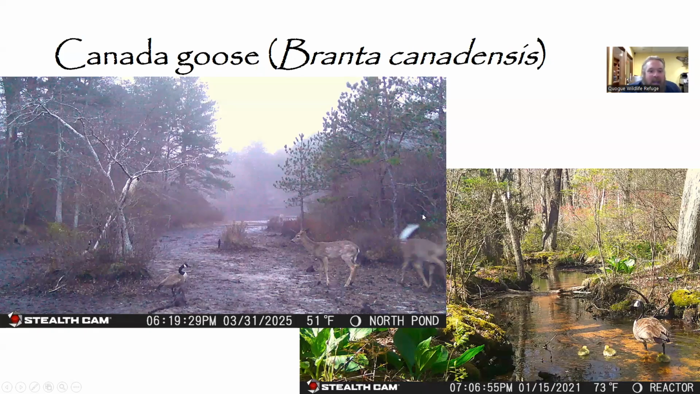Next up, we have the Canada goose, another relatively common species, but just seeing these intimate photos is a lot of fun, especially going from the photo on the left. If you look, we can see the male goose kind of squaring off with the deer. And then if you look behind him, there's a little hummock of land, and you can see the female's head poking out. This was from last year.